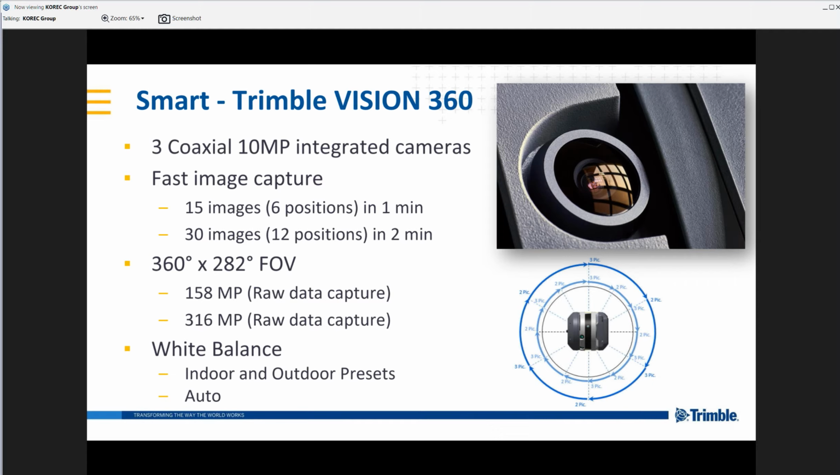Now you see from the image in the bottom right there that we have options of 15 images or 30 images, 1 minute or 2 minutes. The 2-minute option gives us higher overlap between our images, meaning that should we want to use the images to produce standalone panoramas as well as color our point cloud, then that is possible. And with the 2-minute, more overlap, we may get more detail on the images at close quarters if they're to be used as a standalone product.